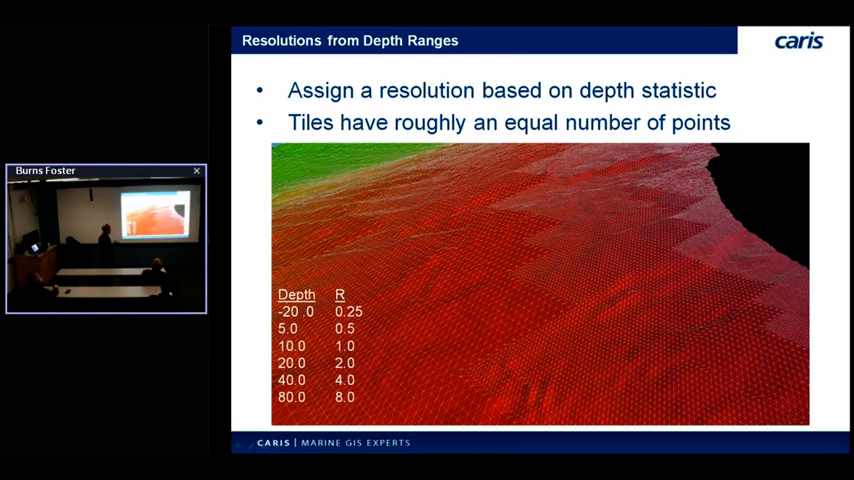So from 0, a drying height, down to 5 meters, it's 25 centimeter; 5 to 10 meters, half meter. This is just an arbitrary example, but you get the idea. So we lay down the quad tree across the data set. The tile splitting happens so that, well, there's a bunch of things going on, but roughly every tile gets the same number of points, at least within an order of magnitude. So that's how we do the tile splitting.